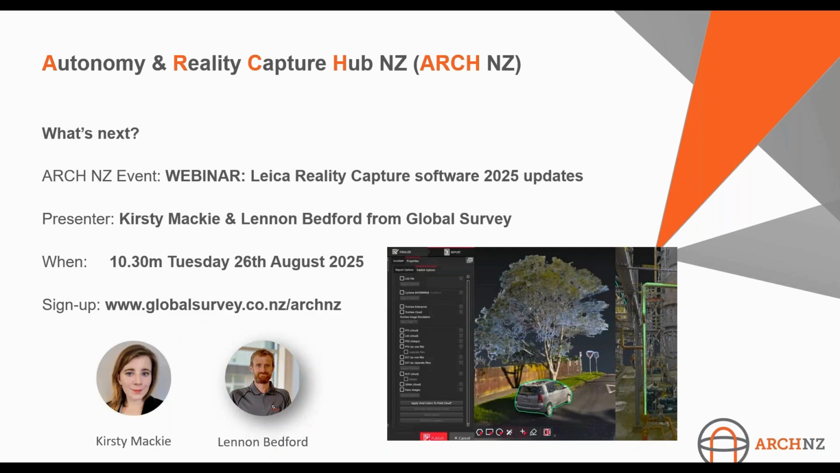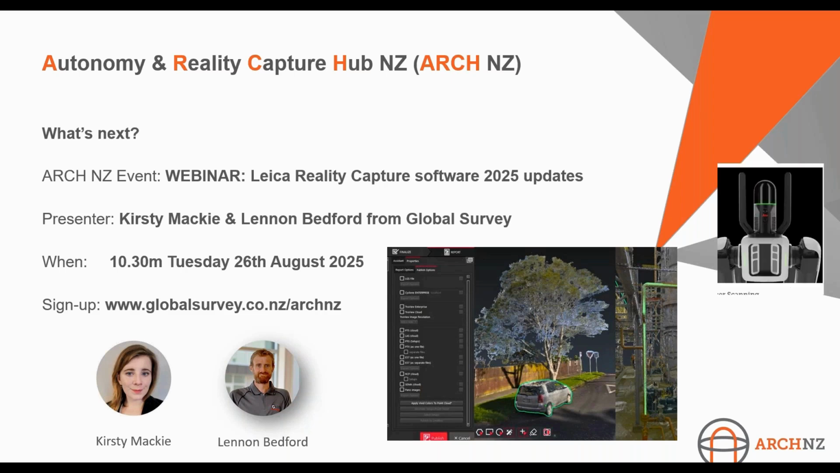A second one in August, double header. Kirsty and I are going to provide a bit of an update for you Leica software users amongst us on the latest updates to Register 360 and Cyclone 3DR. There are some pretty significant updates that are now available. We're going to run through the key value in those, so feel free to join that.